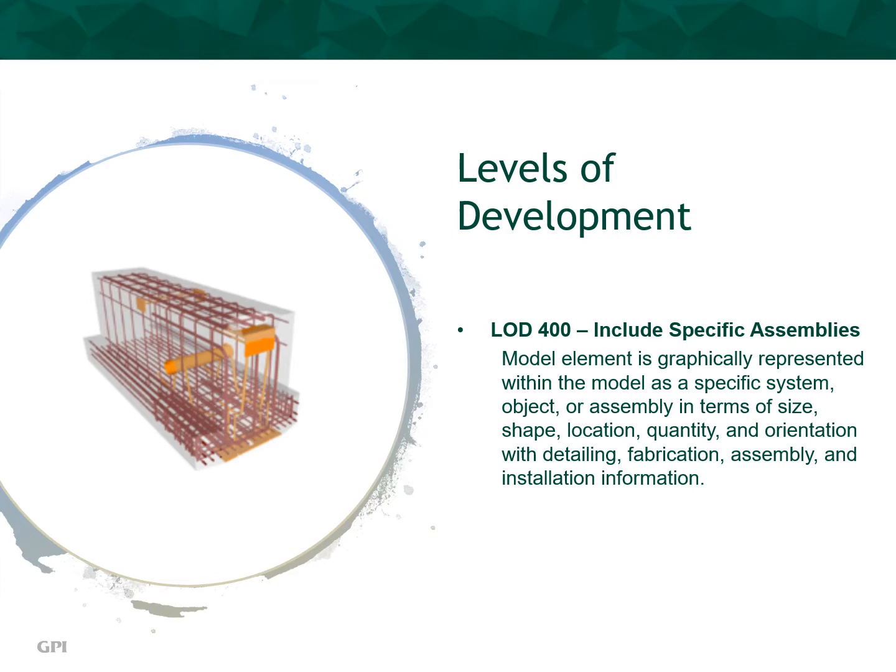Next is LOD 400. Accurate model, including specific assemblies, is the fourth level of development. The model element is graphically represented within the model as a specific system, object, or assembly in terms of size, shape, location, quantity, and orientation, with detailing, fabrication, assembly, and installation information.